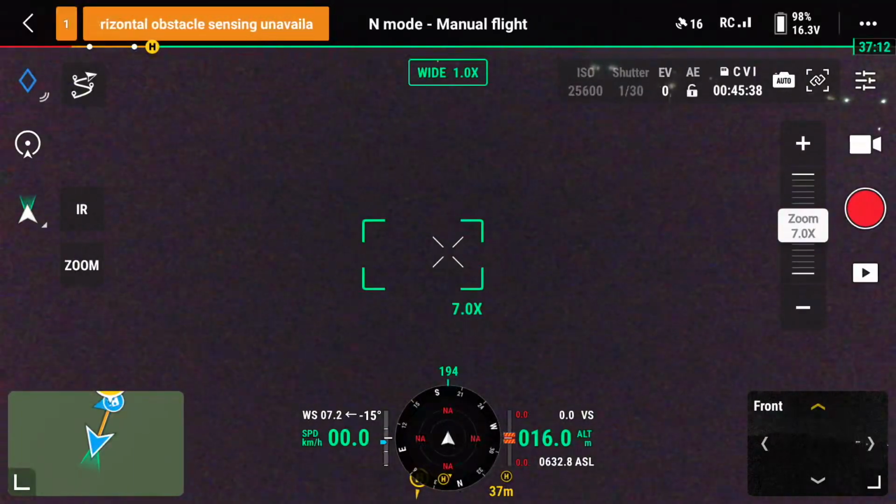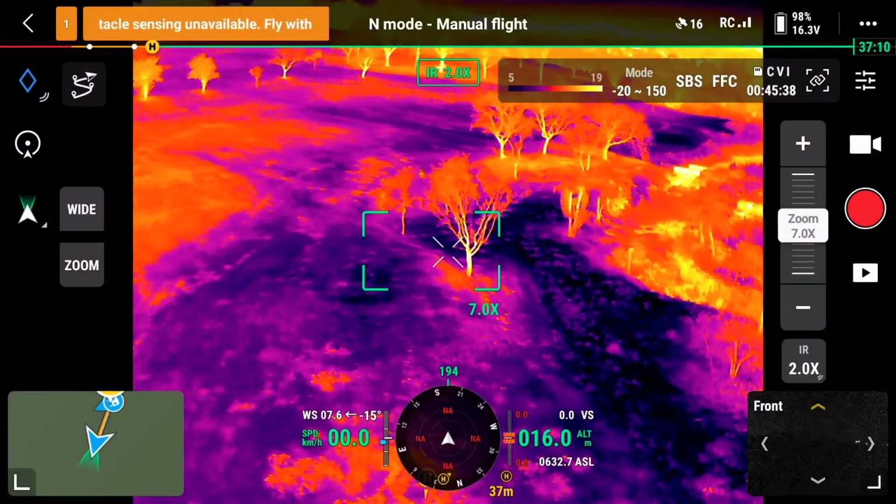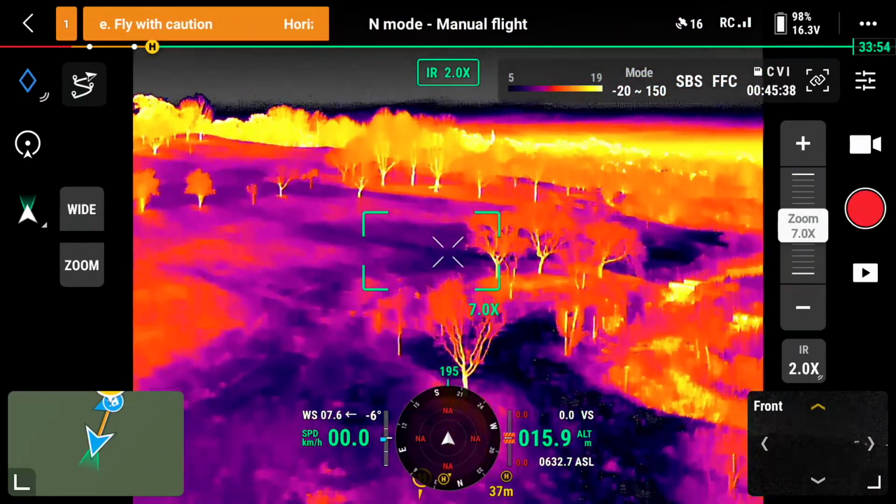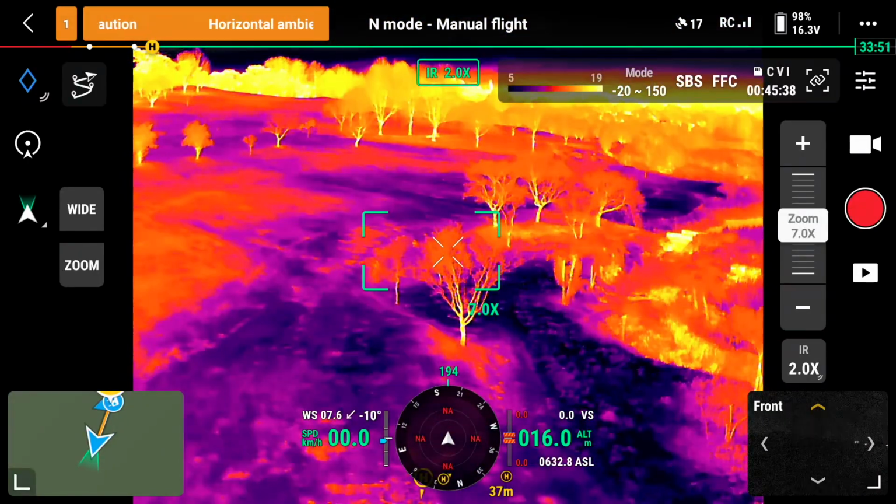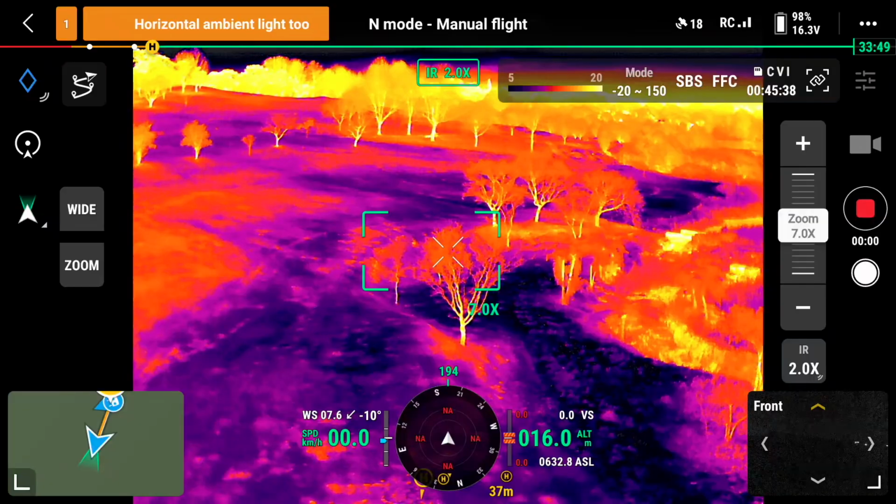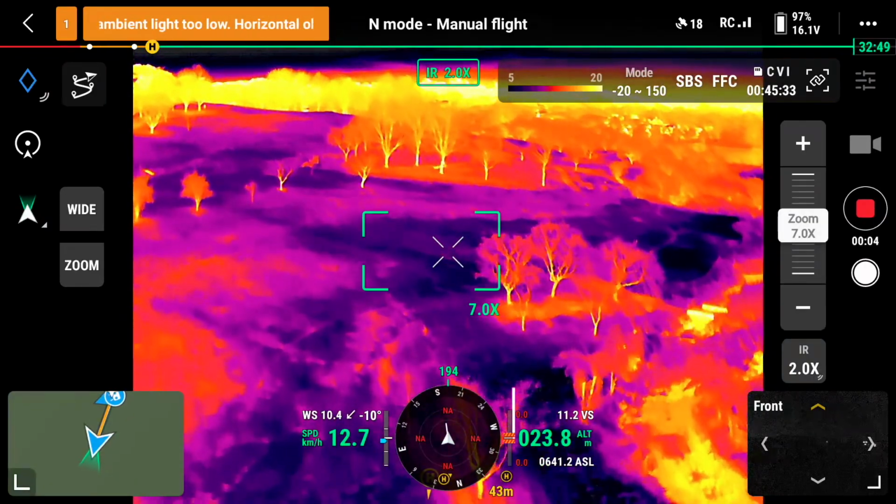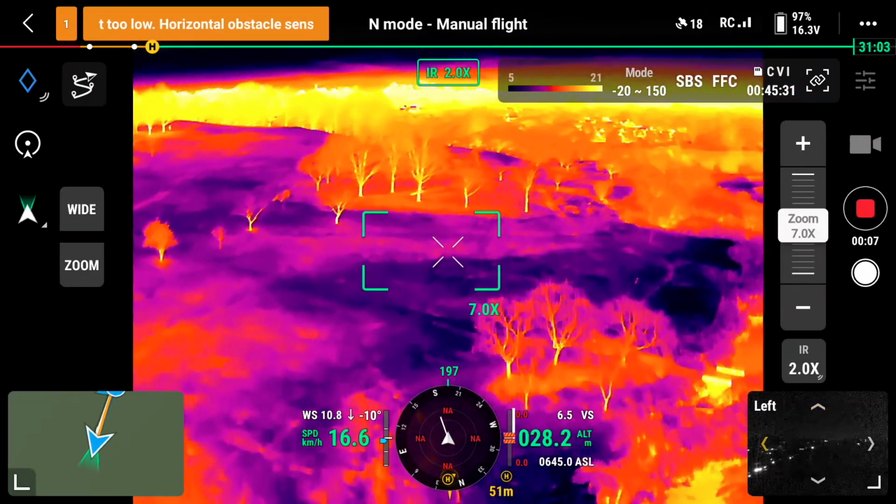A lot of the time it's difficult because people don't always understand how good the thermal capabilities of this machine are. So we're going to do a recording here, and we're going to see if we can find anything of interest.